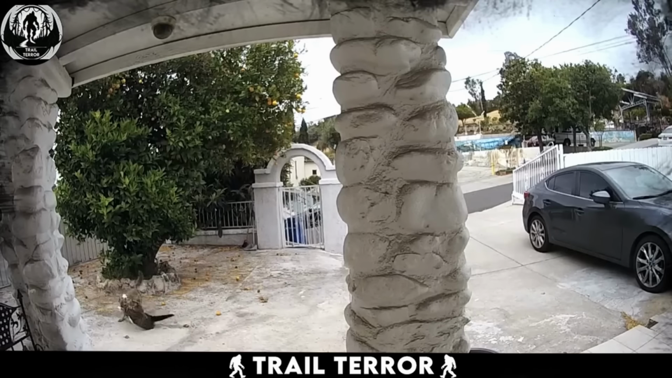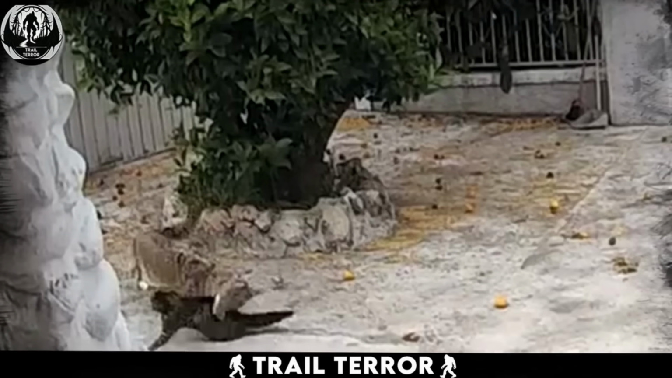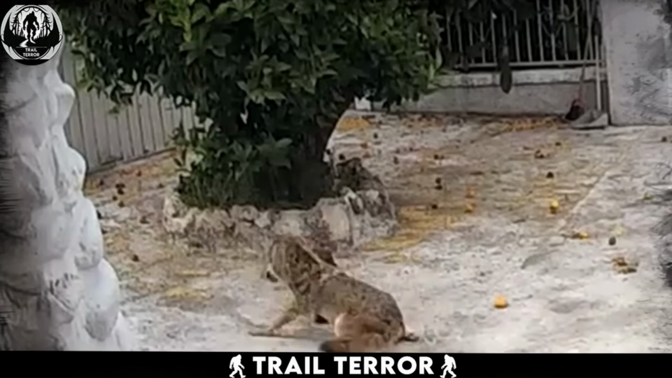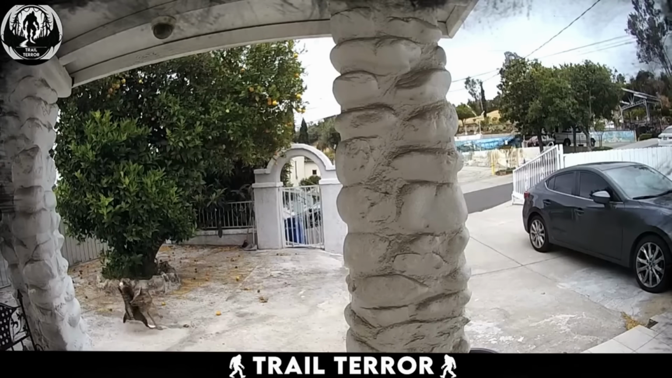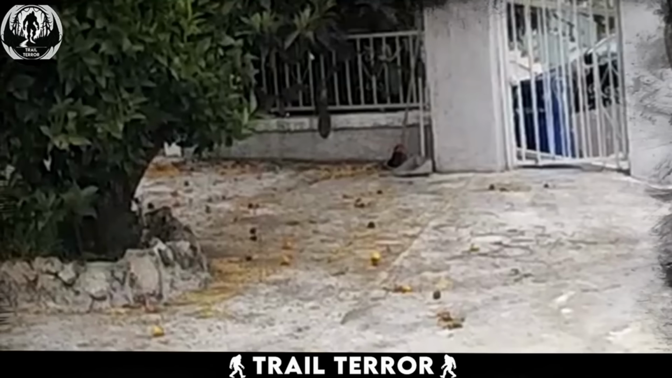The presence of the coyote so close to human habitation raises questions. What was the coyote doing there in the first place? Coyotes venturing into residential areas isn't uncommon, as their habitats often overlap with urban and suburban environments.